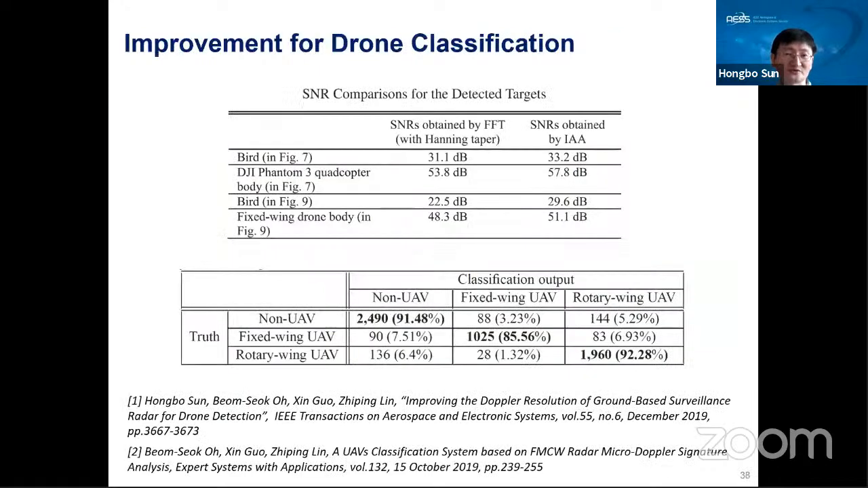Then we put all the data together and do the classification. You can see we get quite a high correct classification rate for the non-drone, fixed wing drone, and rotary wing drone. If you are interested, you can find more detailed information about all these trial results in these two papers.